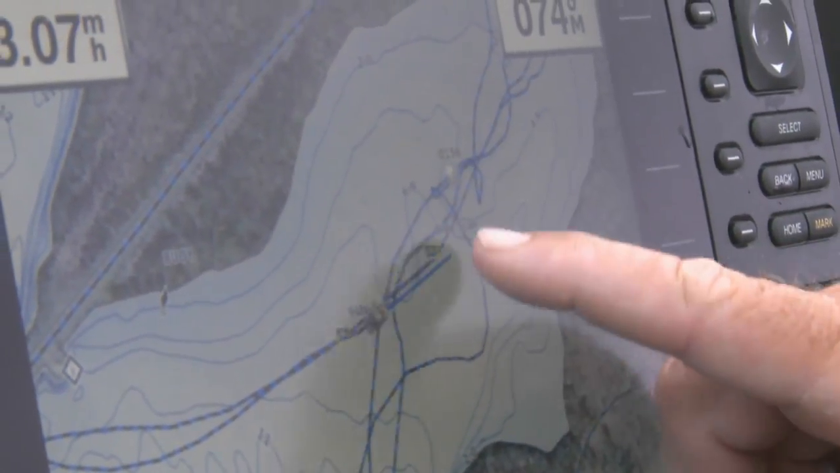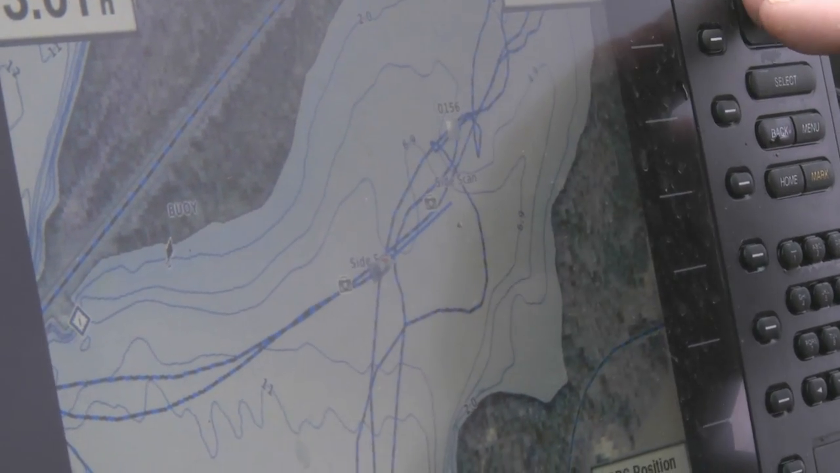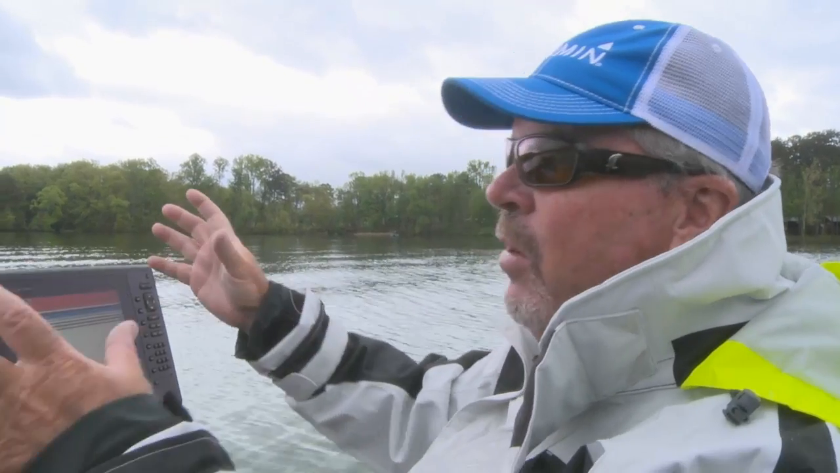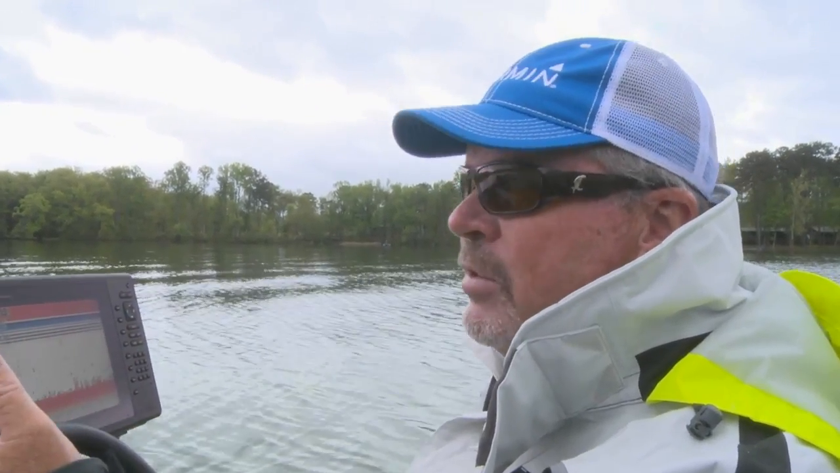I'll find a contour line that I want, a depth basically, and then I want it to stick out in the middle of something. I want it to pull them out. So those fish, if they're at 2.5 feet, they come all the way out here in the middle where it's 2.5 feet, as opposed to going all the way to the back where it's 2.5 feet. Gives them a little more security. There's deeper water out here.